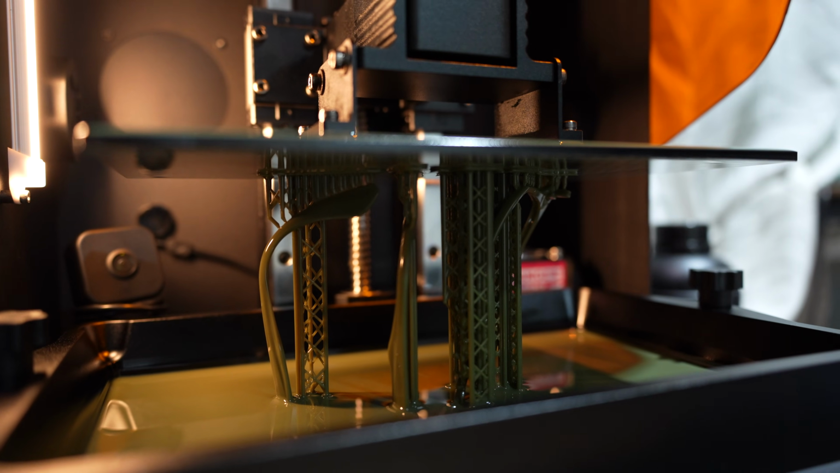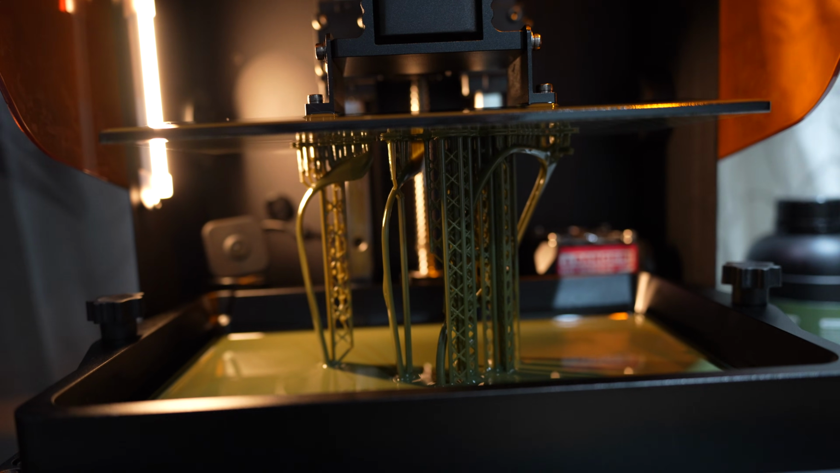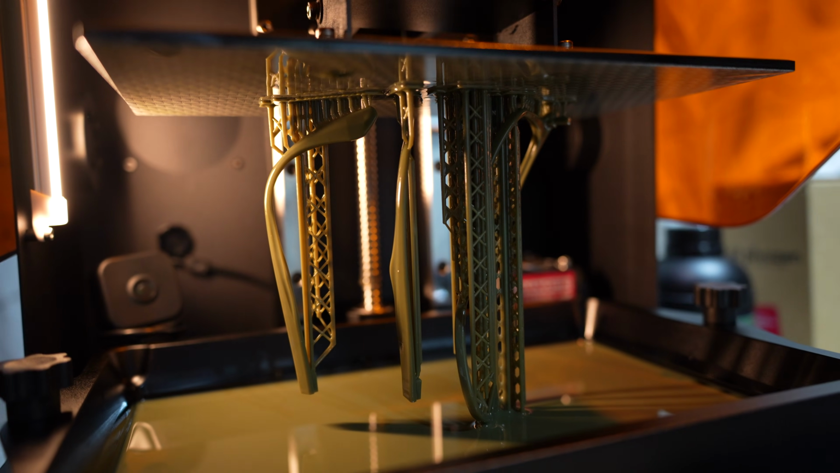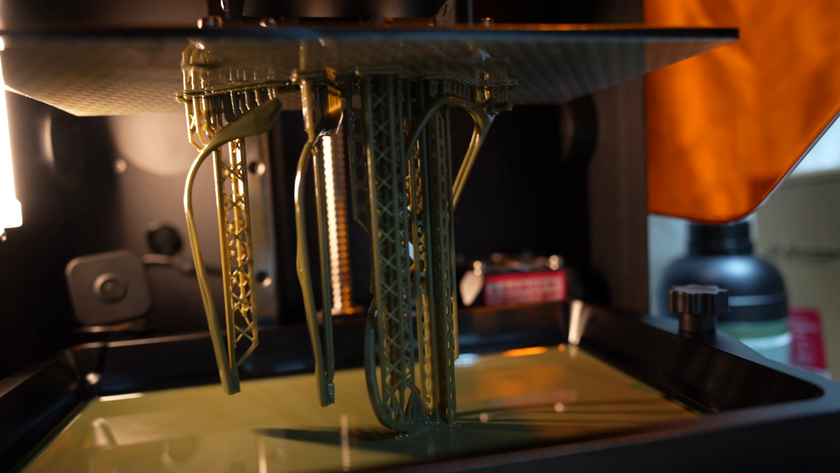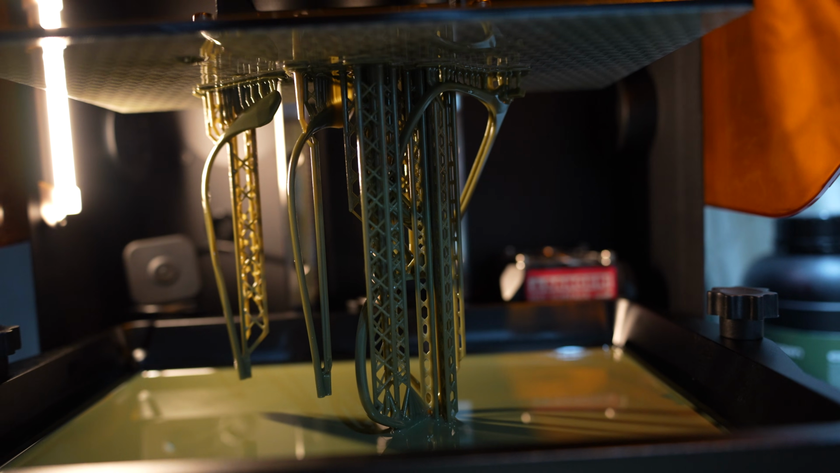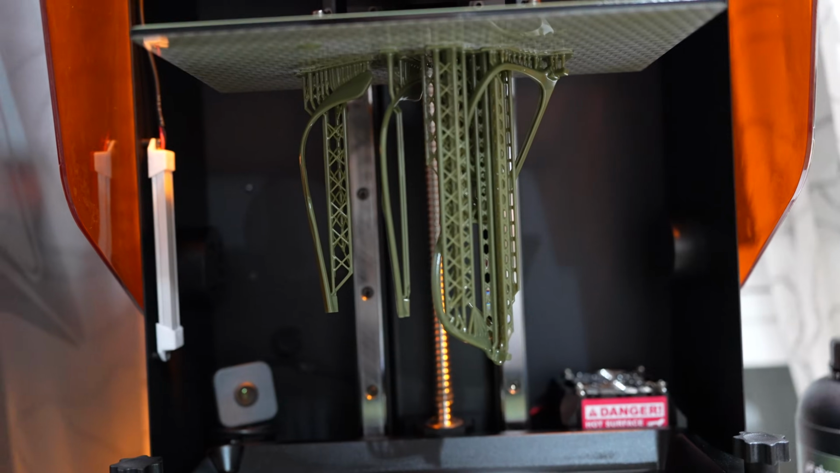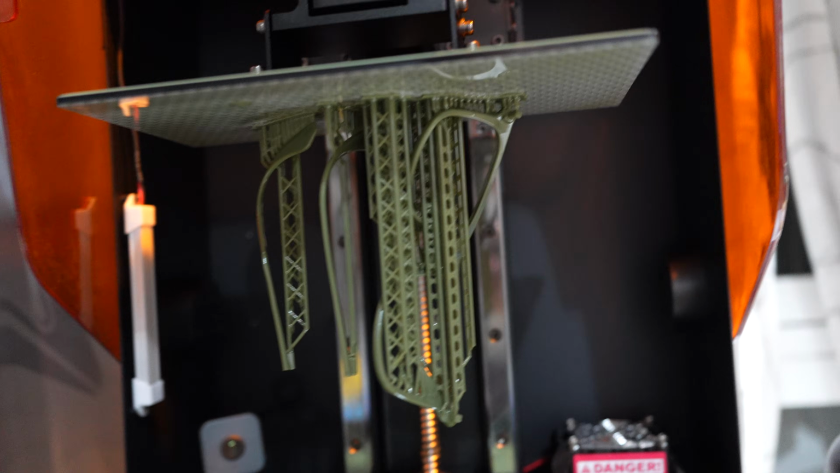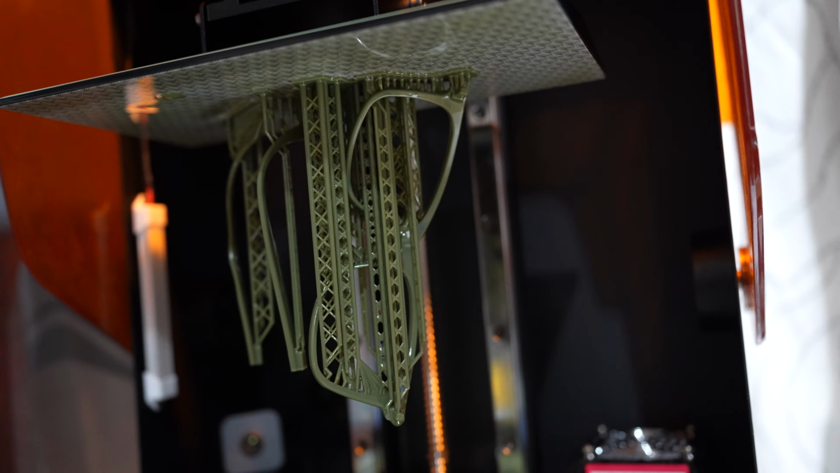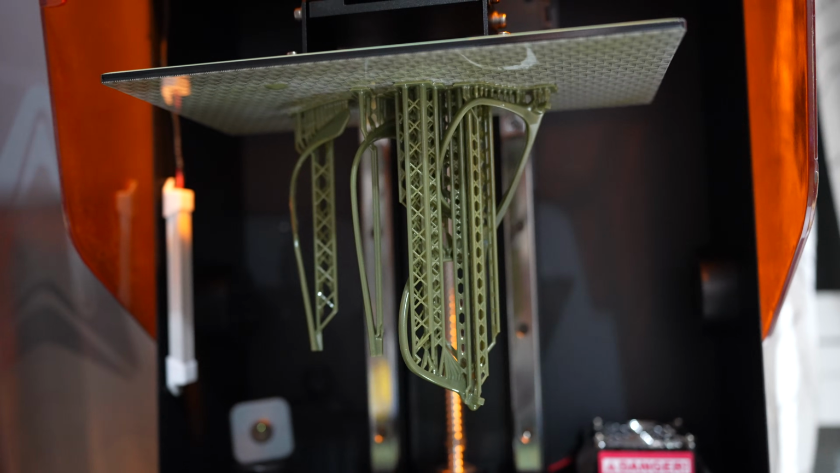I'm printing this with the Phrozen Sonic 16K using high-profile standard resin. It prints at 20 microns on the XY plane and 50 microns layer height. So that's about 4 times higher resolution than an FDM printer. Most people think resin printers are just for toy figures, but that's not true. I have used them plenty of times to print functional parts with ABS-like resin.